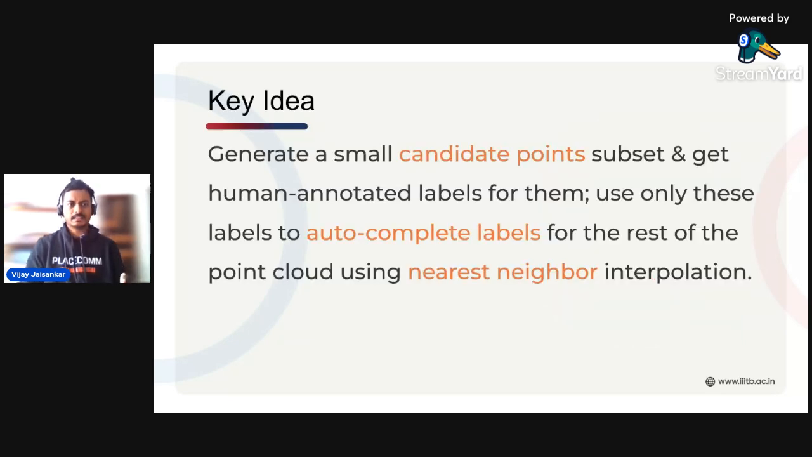The key idea here is roads are typically planar and quite well connected. So if you were to annotate a dataset for road segmentation, our key idea is you might not need to annotate every single point. Instead, we generate a small subset of candidate points and get labels for them through human annotation. Then we use only those labels to autocomplete the remaining point cloud.